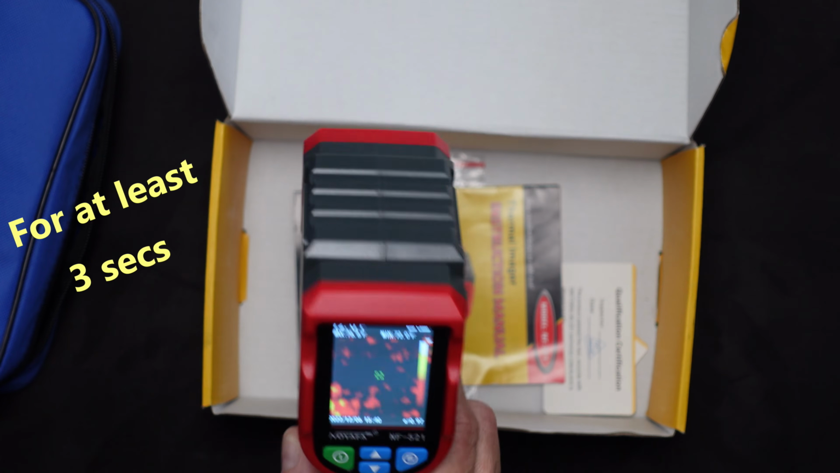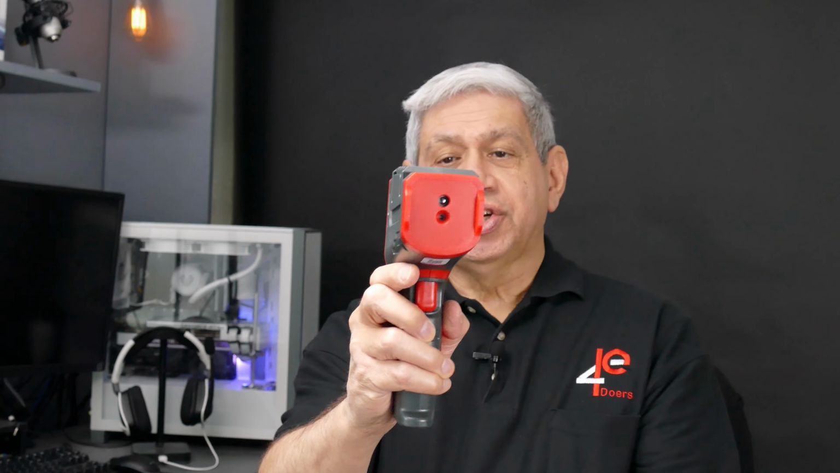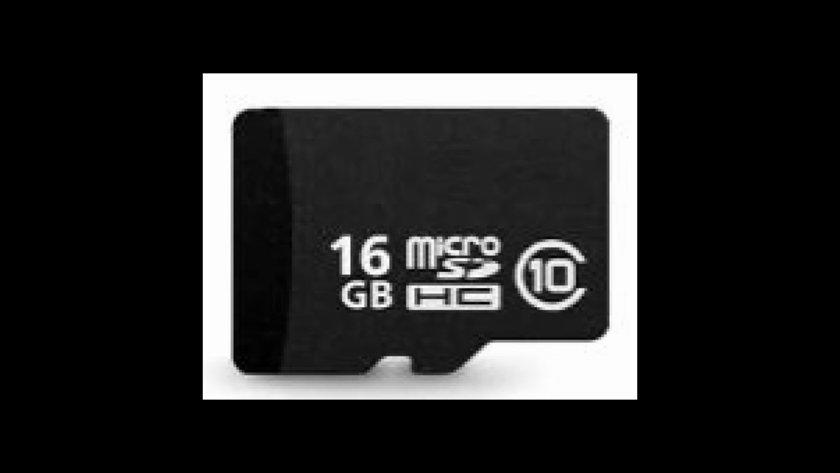And it comes up, and it goes right into its default mode. Now I'm going to go ahead and show you some of the screenshots on this if you wait around till the end of the video, because this thing actually has in it an SD card. It came with a 16 gigabyte SD card. So if I take that little SD card out, it's a little 16 gigabyte SD card. Obviously you can put a larger one in there if you'd like, but 16 seems to be good enough for what I'm going to be using it for.